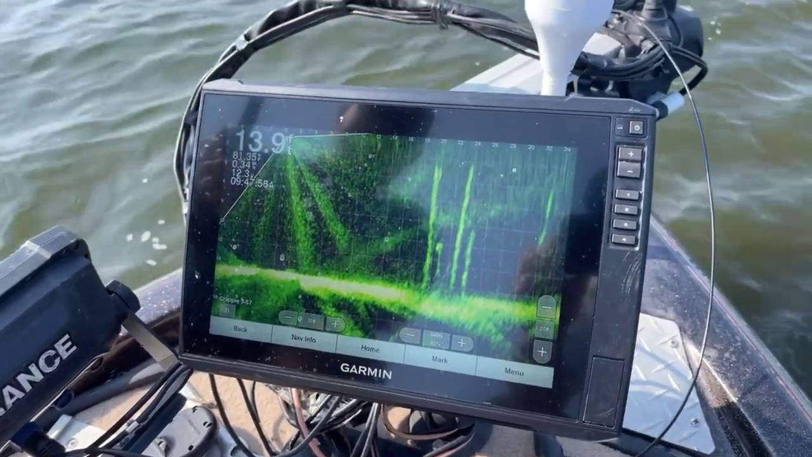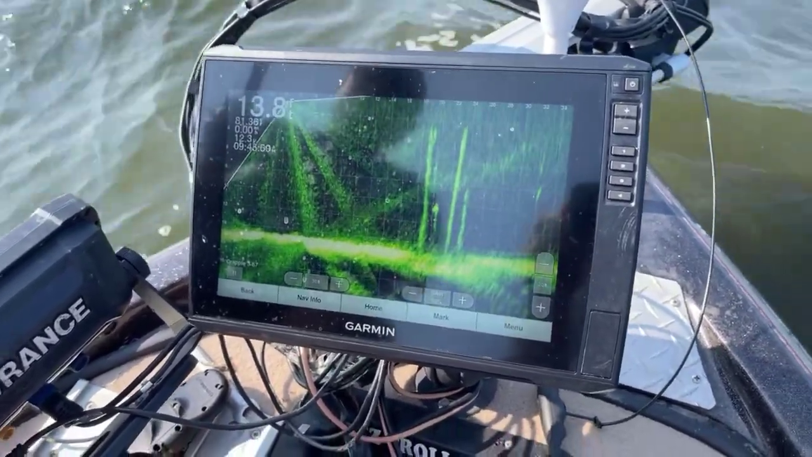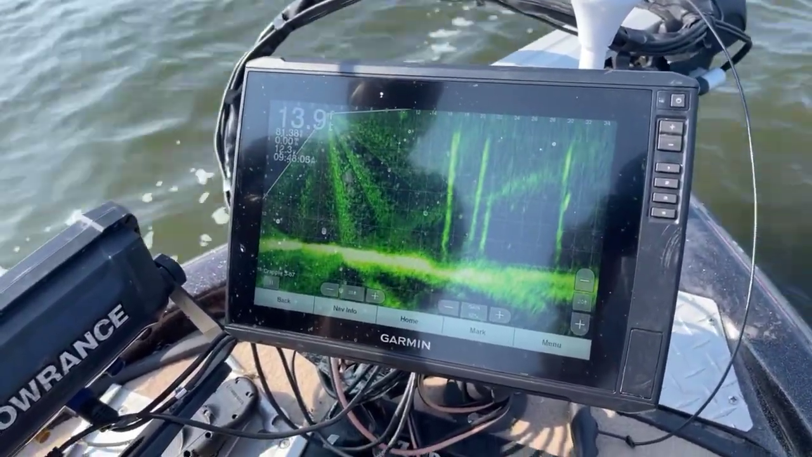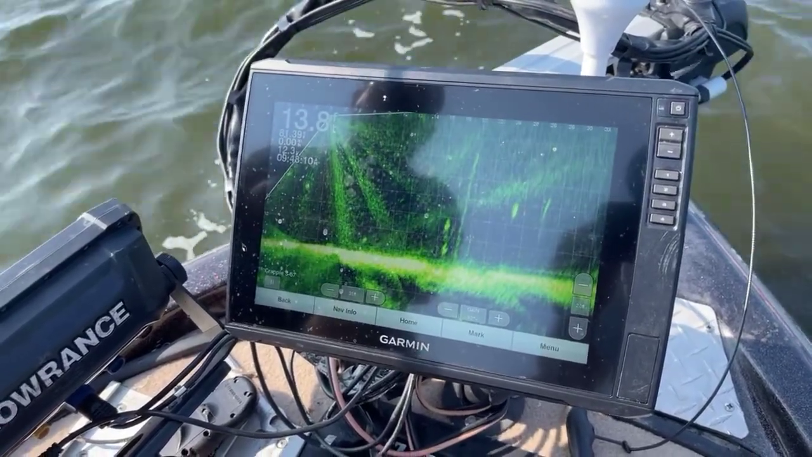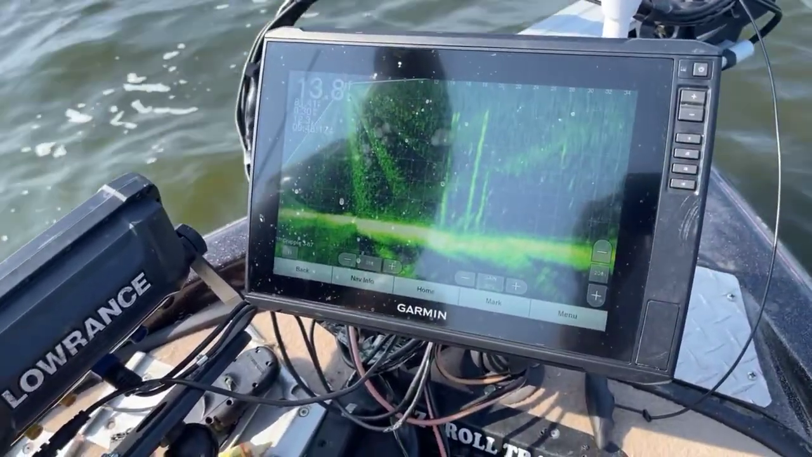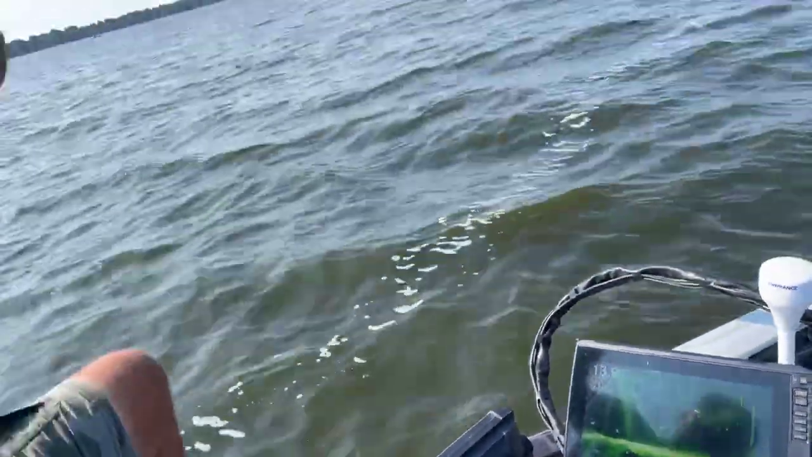I think I gave that a haircut. Still wouldn't bite on it. No, I'm going to have to get right up on them and drop down and hold it, it looks like, with this wind. Which is the best way to do it anyway, if you can do it without spooking them. Thought they tapped me, lost my bait. Stole your bait. Yep.